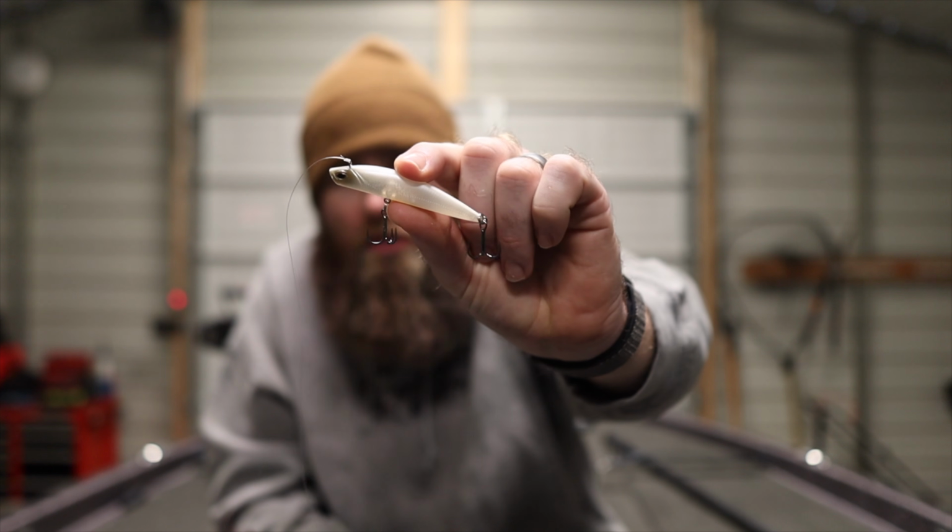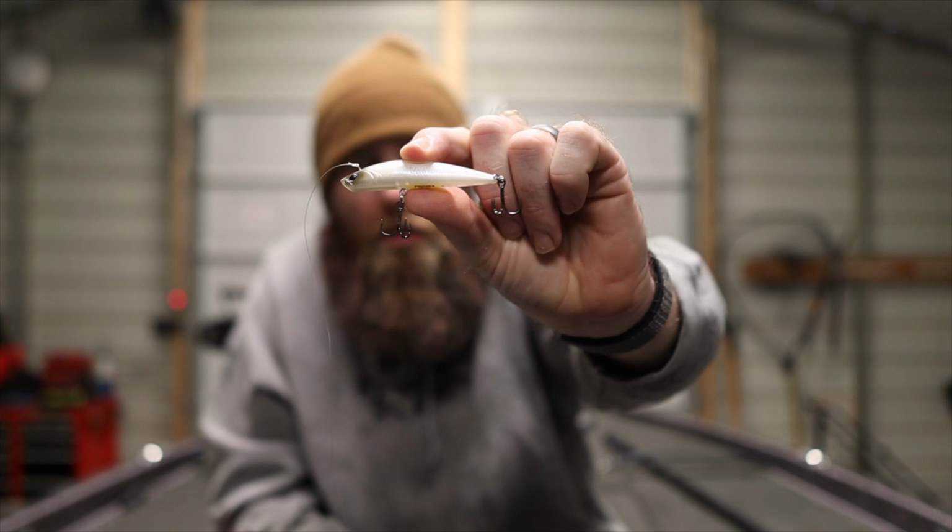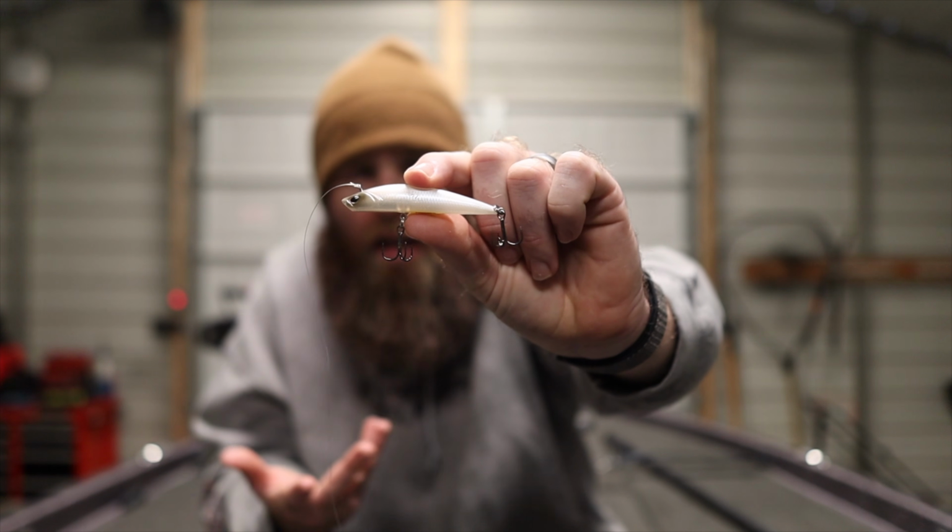Like, it looks like it would do absolutely nothing. You know, there's no flanges, there's no hinges, there's no bills or anything on it. And so when I first got it, I was like, what do I even do with this thing? And so the first thing I did was drop it into the water and just start twitching it.